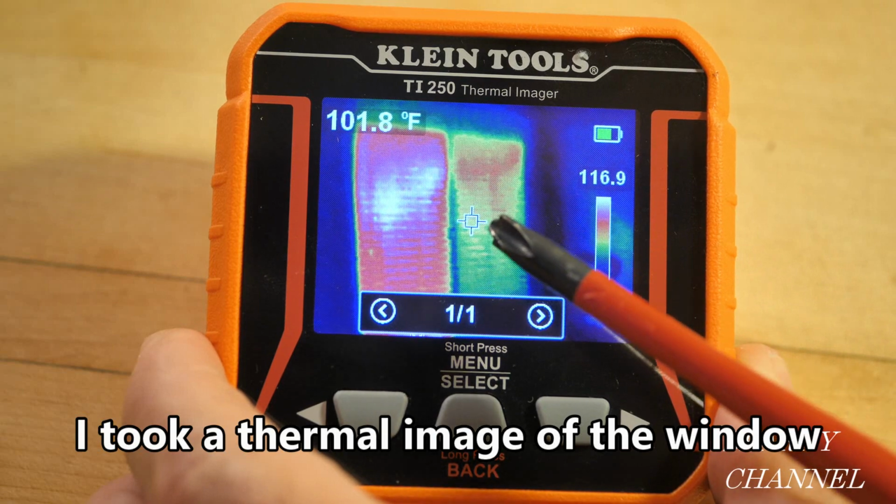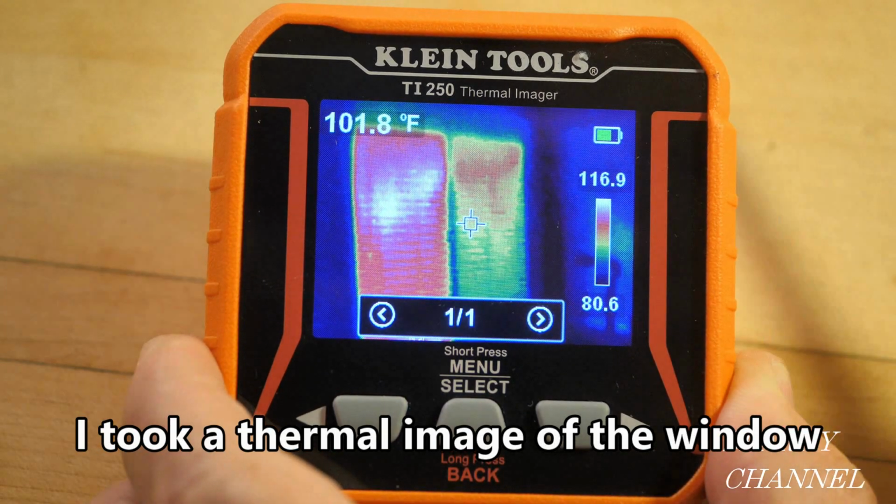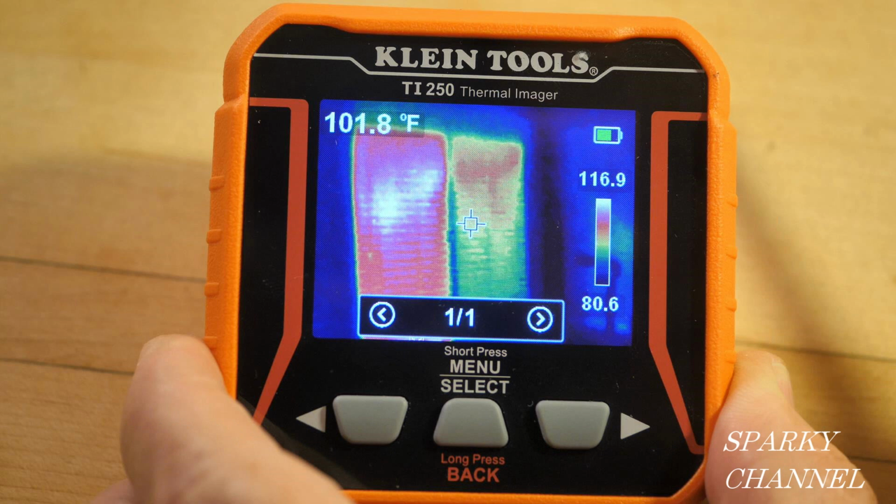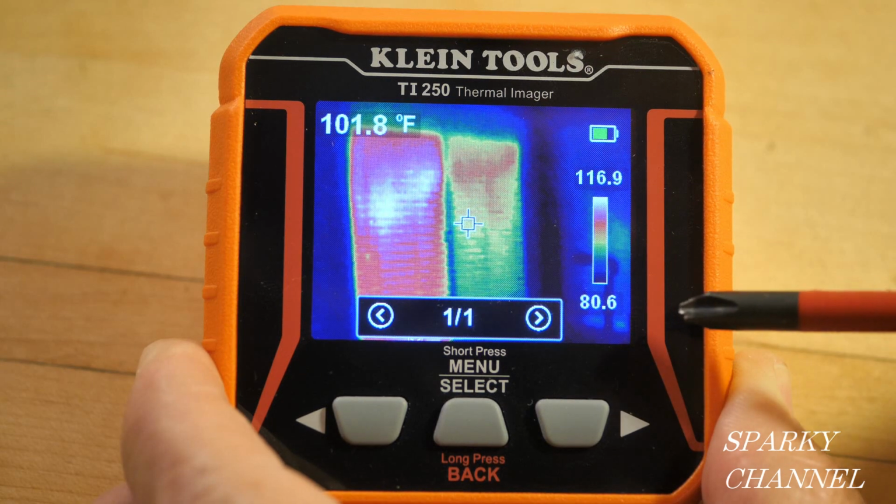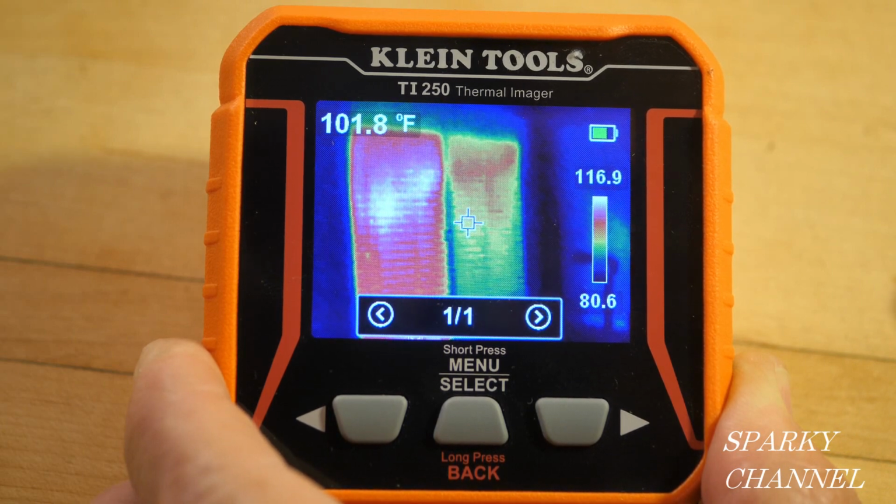This area over here was 101.8 degrees right there. The hottest area in the thermal image is 116.9 degrees Fahrenheit, and the coolest area in the image is 80.6 degrees Fahrenheit. So that's a large variation between 116.9 and 80 degrees on one window. Whew!